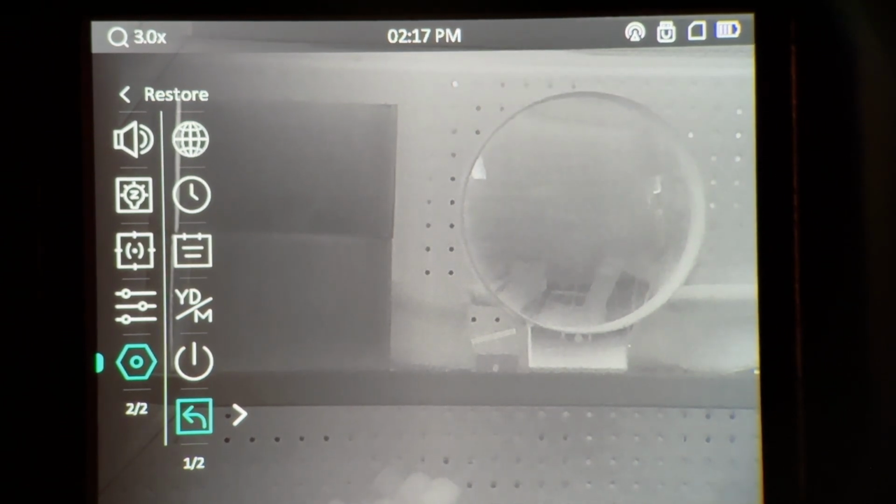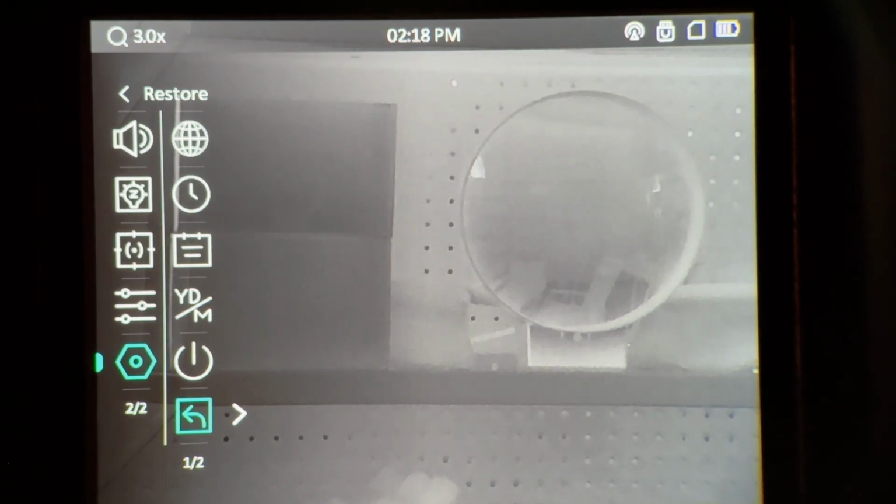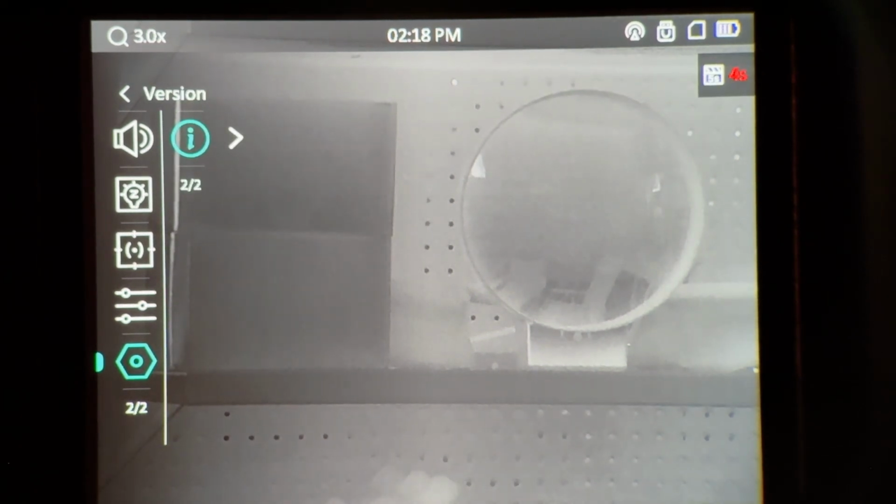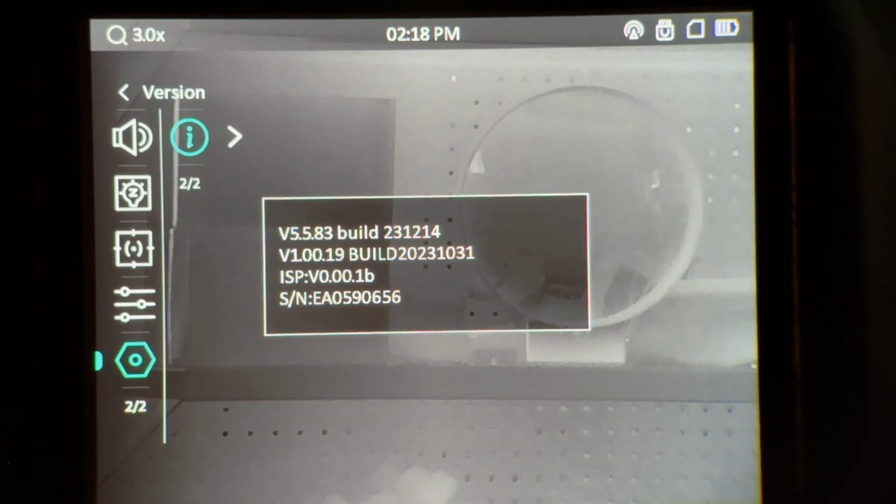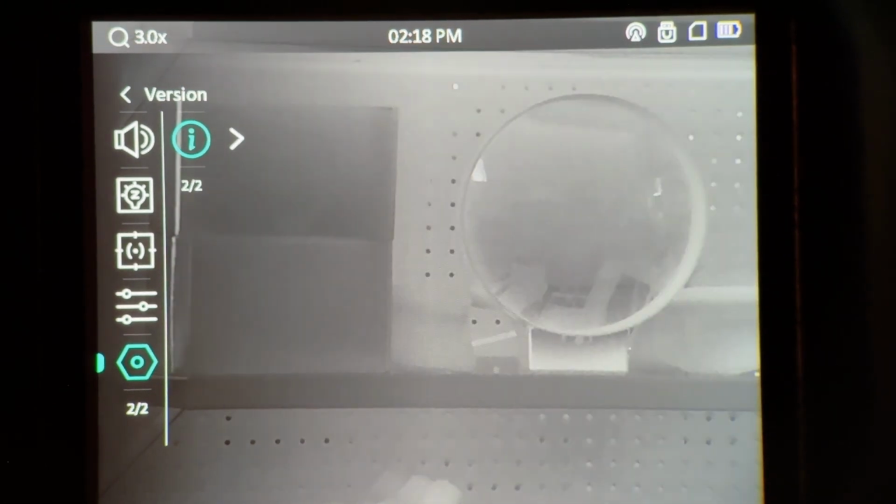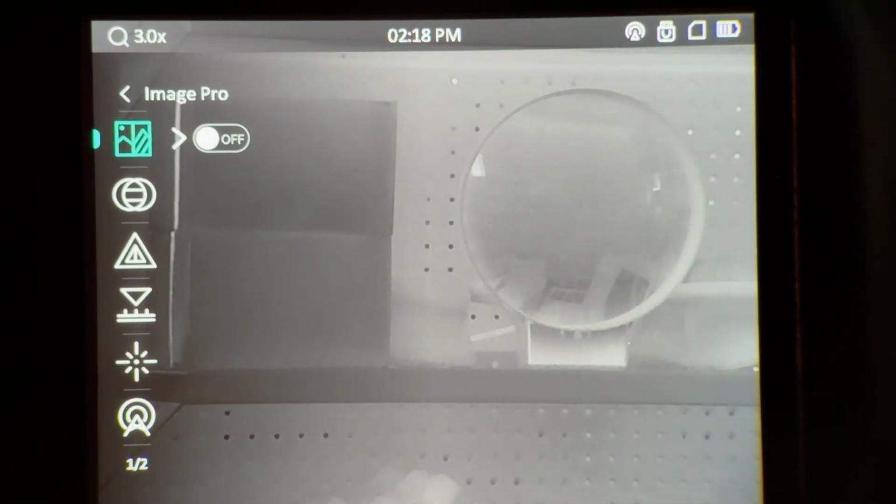You want to do this after you do a firmware update, just to make sure nothing is left behind from the previous update. And then lastly, we have version. Now, if you ever need to get your serial number or build information on your firmware when you're troubleshooting, this is where you can get it from. Now, we're going to press and hold the menu button to go back out, and that's it.